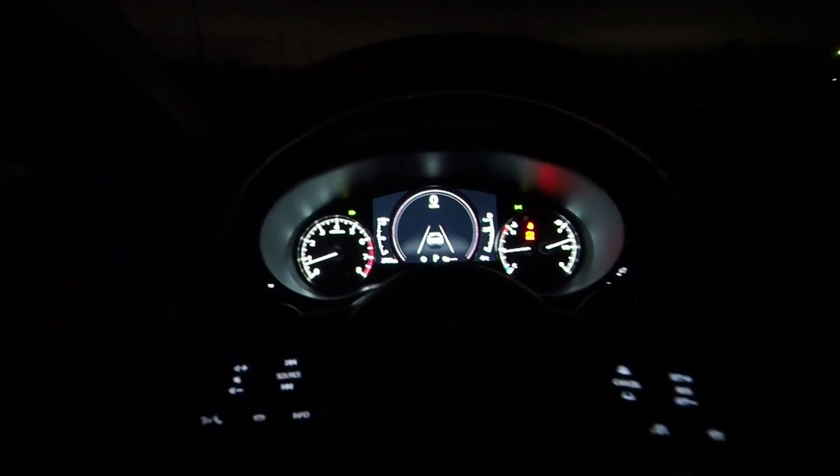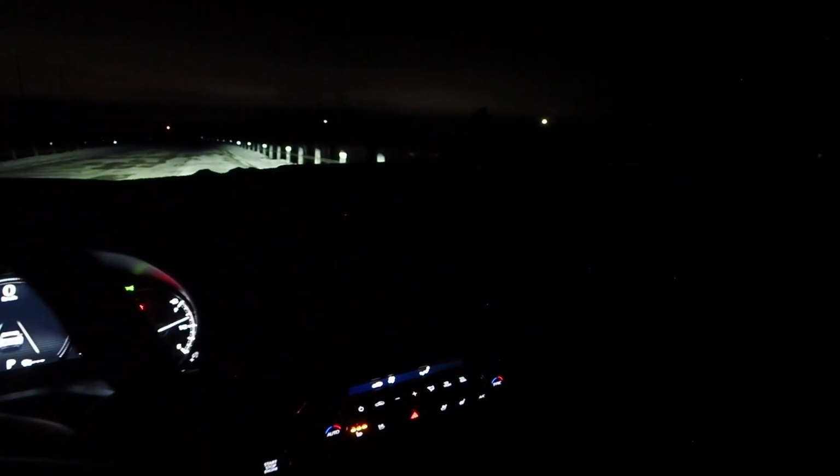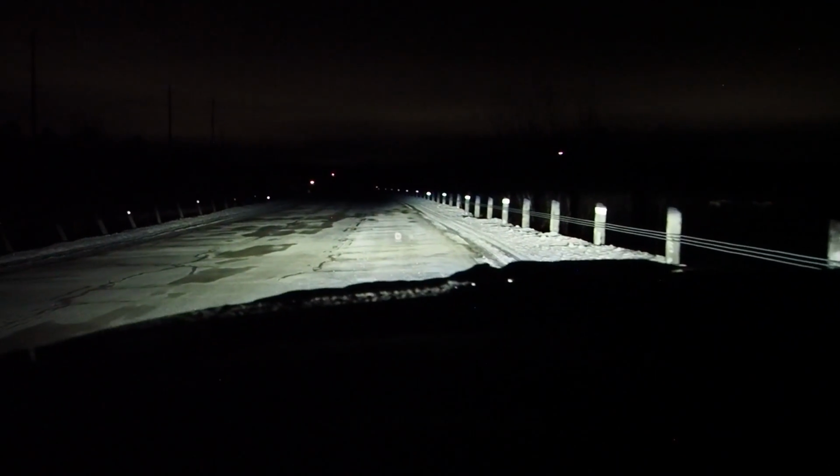And so now we can still play our music if we like. That gives us just our instrument cluster, basic lighting, and none of that light pollution coming from that central screen, which makes it a little easier to stay focused on the road.